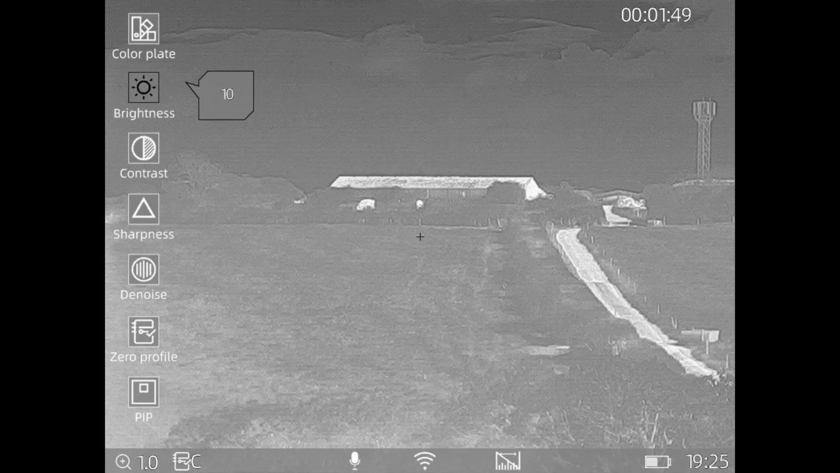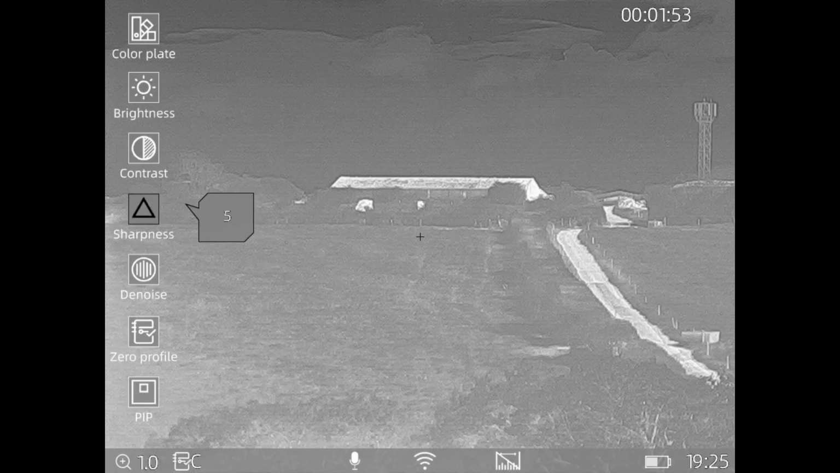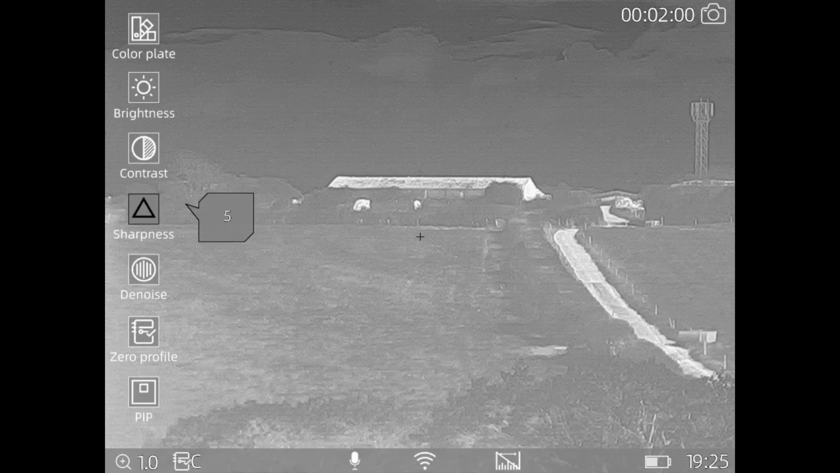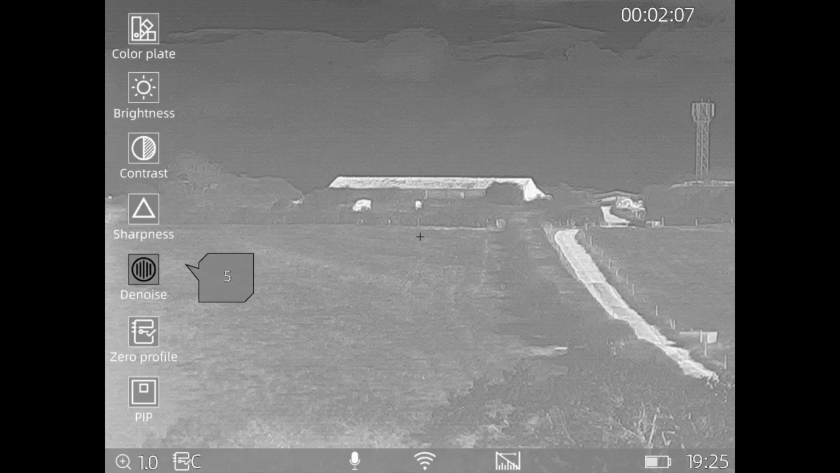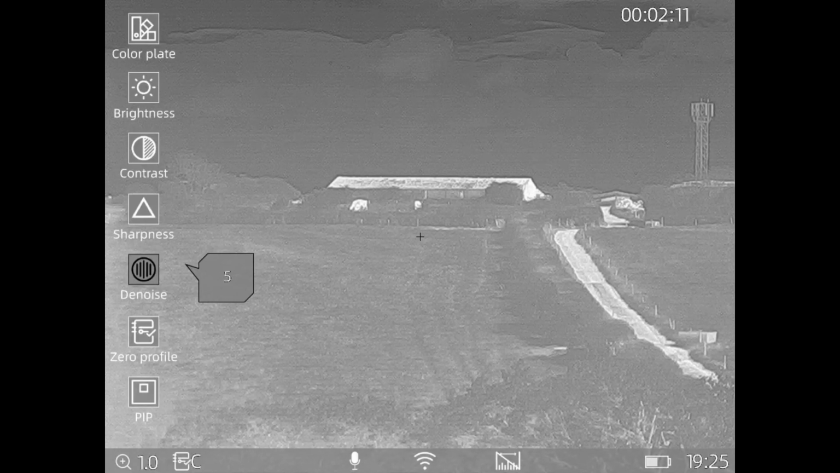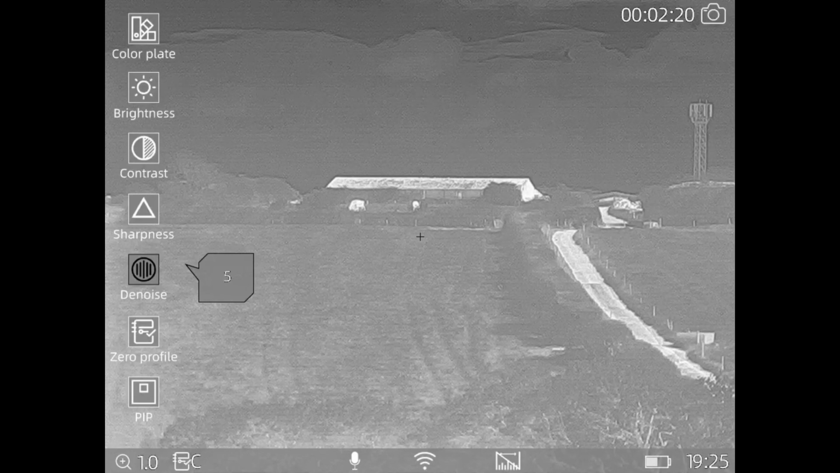So down there is your brightness. We don't need to go into that in contrast. Picture sharpness, you can select that depending on, again, time of day. The great thing about this is so many options for you to improve the already great image quality of this 635. You can denoise the image down here as well. I've got it set to 5 at the moment, but again, I keep saying time of day, temperature, and that thermal comes into its own as everything starts to cool down, and then at night time, and that's when you're really going to pick things up, and it's going to be crisp and clear and really good.